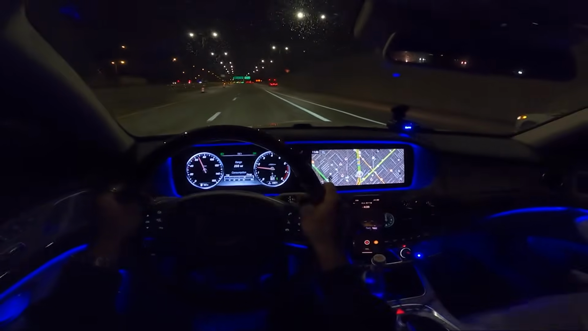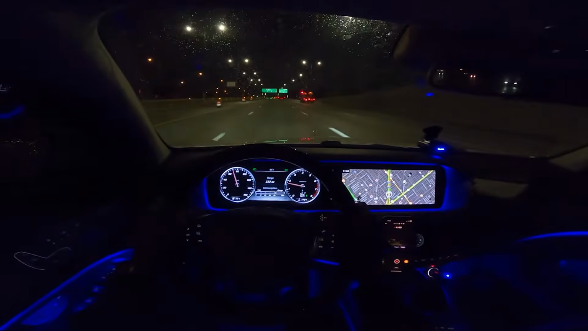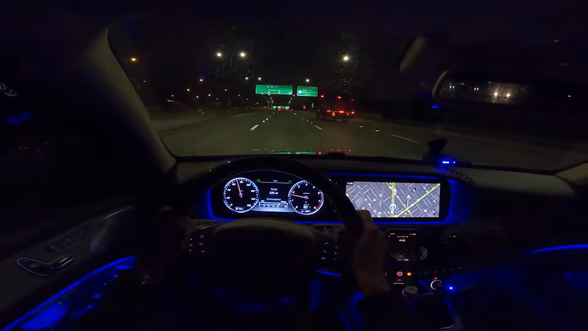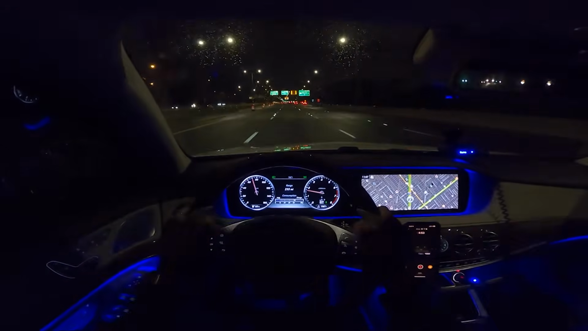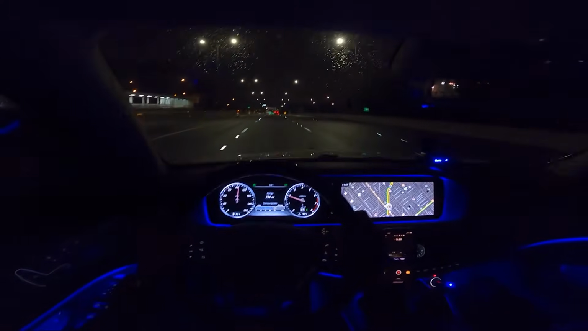And this car is no slouch either. It's a twin turbo, I believe 4.6 V8. Makes around 450 horsepower. Once the turbos spool, you're off. It's like a jet taking off. You got nice little paddle shifters. This car is just packed with features, tons of them.